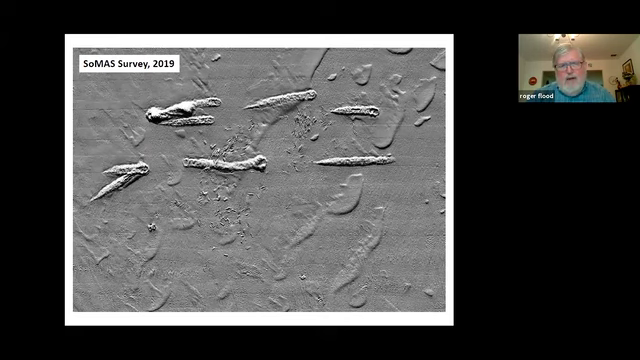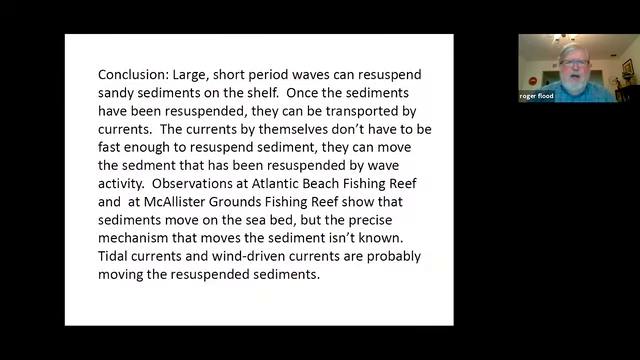So while they moved, it looked like probably during the Sandy event, they continued to move after that event. But things are getting back sort of to normal in 2019.